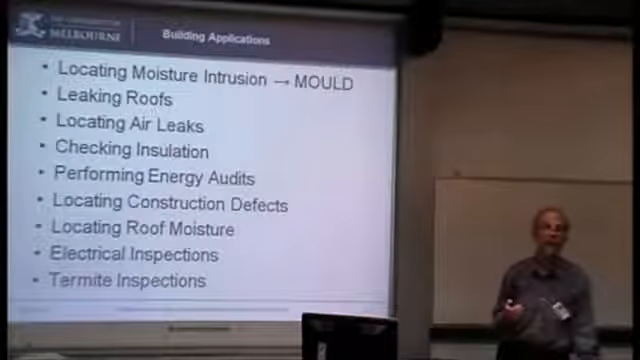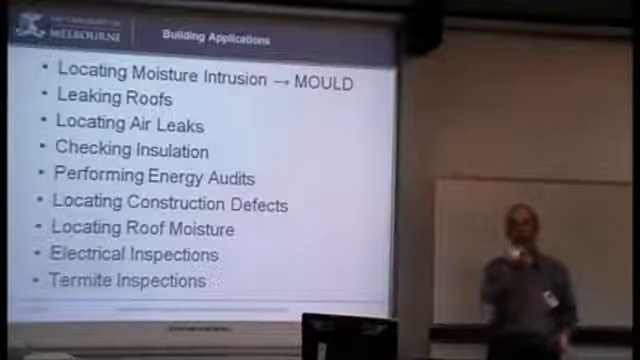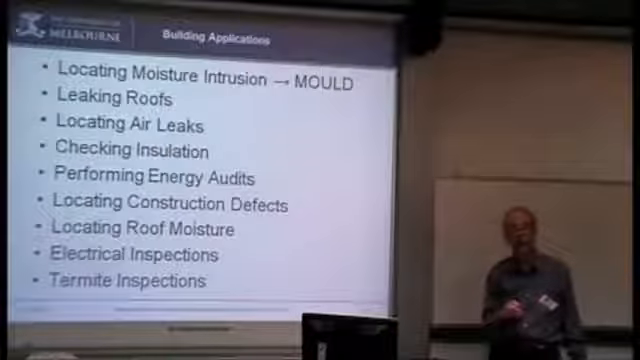So what you said before about the drafts, it's probably good to do if you're doing it in winter on a windy day. Yeah, and the point is, you usually can only do one part of the building, the side the wind is hitting, and this is something you have to understand about what's going on.